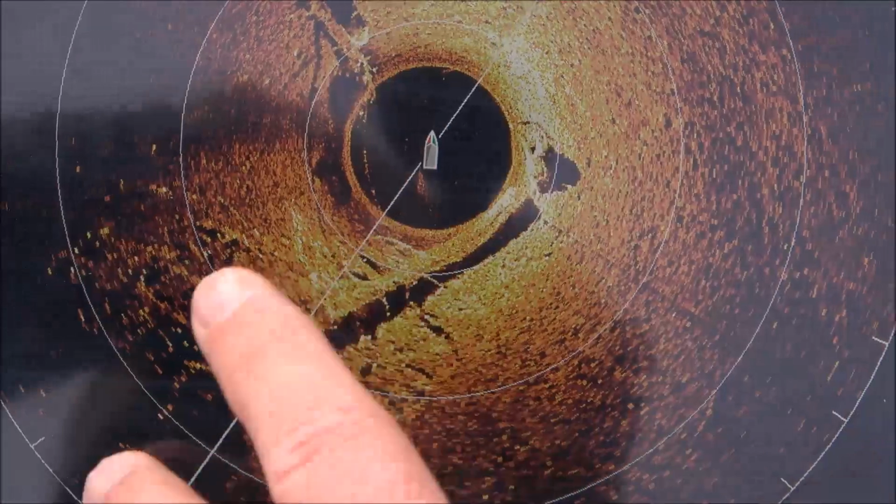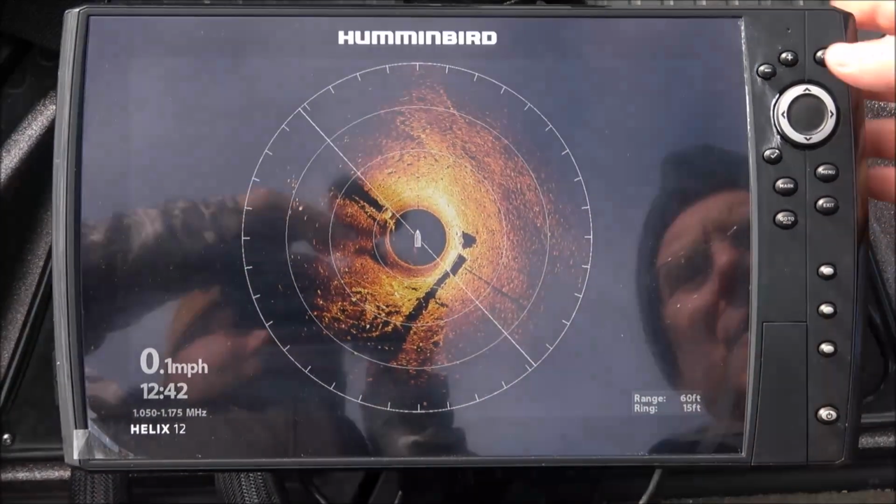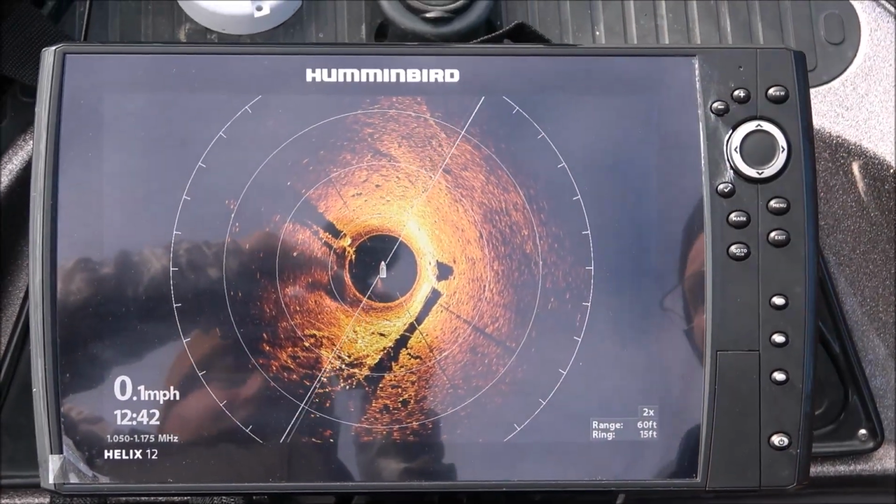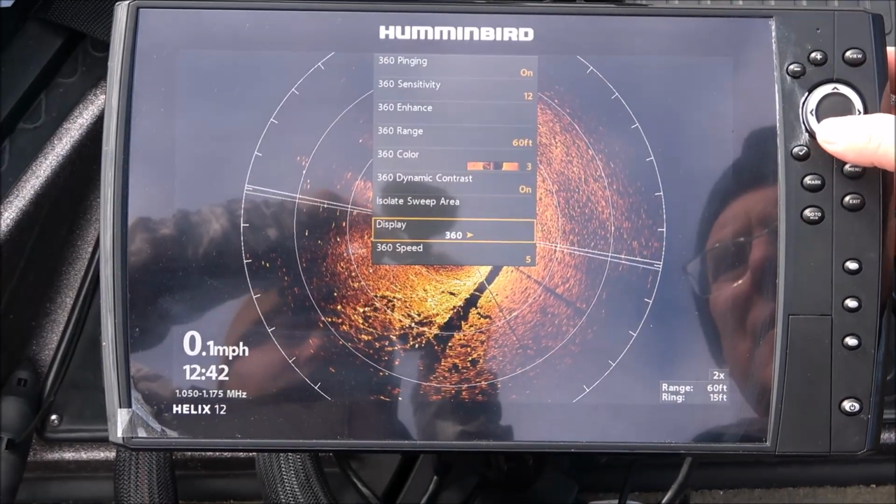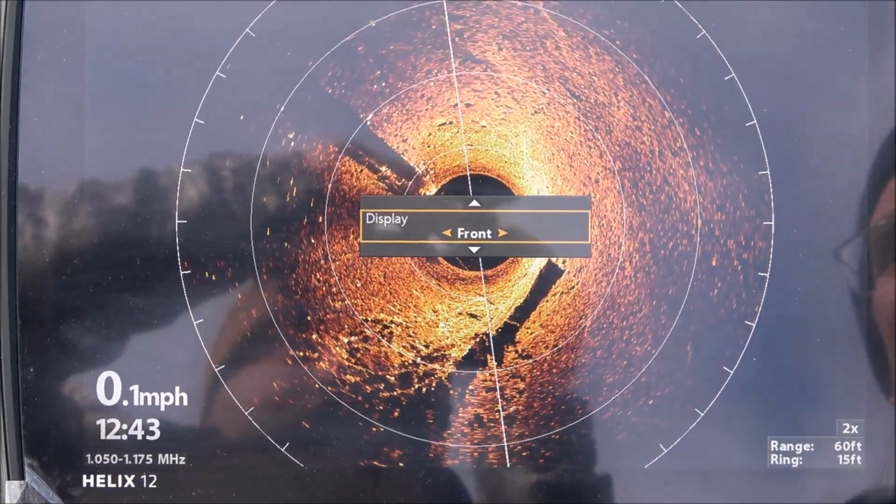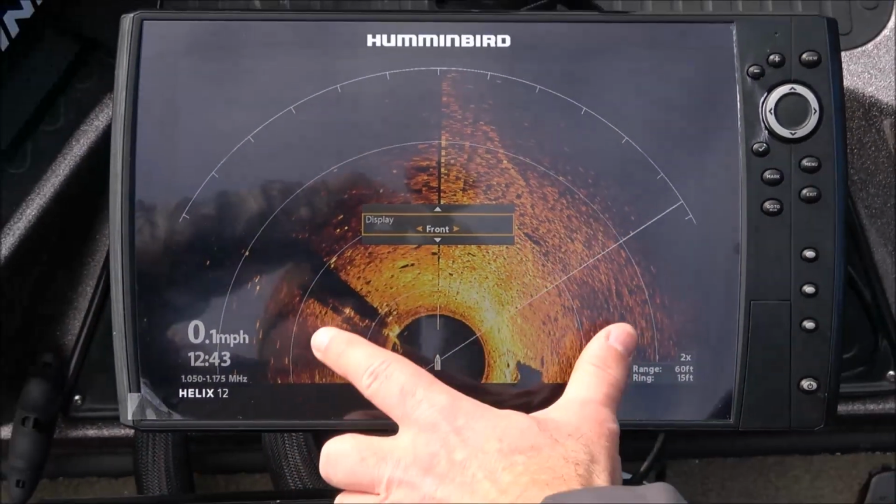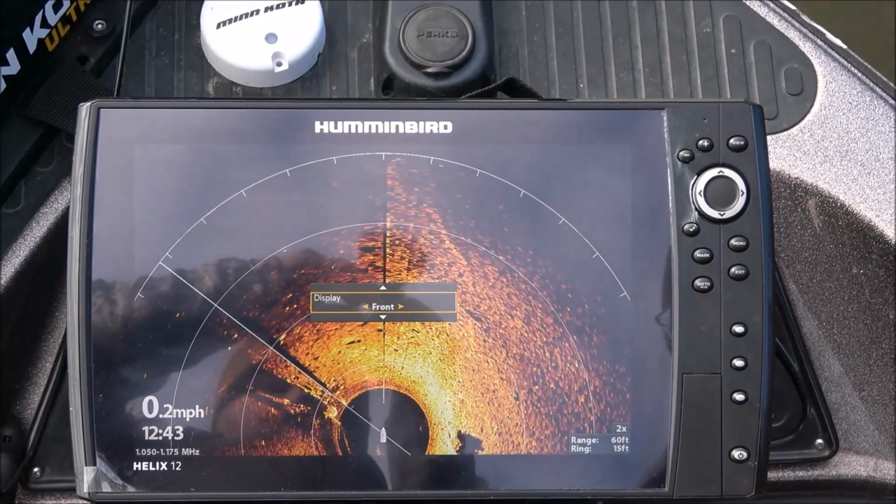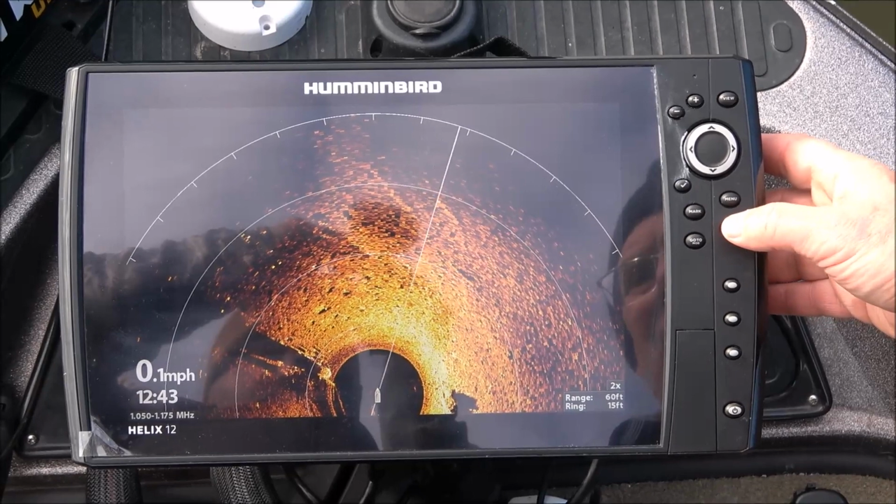Okay, so the first setting is I want to fill up my screen. If I want to utilize this screen the best, and if I'm going to be working down a bank and I'm fishing by myself, what I'm going to do is hit menu, go to display, and right now it's on 360, so it's going all the way around. If I go to front, now I'm only looking at the front part of the contours I want to look at. Now I may want to change the range a little bit now that I go to front, so I can exit out of that.